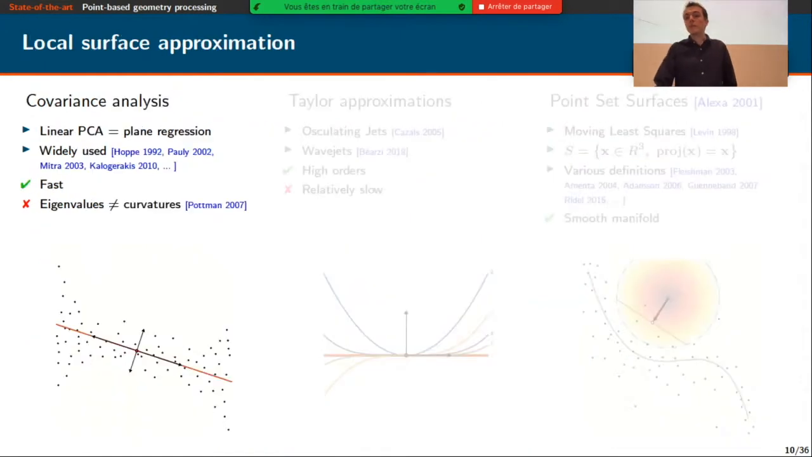Now to estimate a surface from scattered points, there are also mainly three different approaches. The covariance analysis is a widely used method. It's a linear principal component analysis that fits a plane to the points. And the eigenvalues of the PCA are usually used as a shape descriptor. So it's a very fast method. But it has been shown by Helmut Pottmann and his colleagues that the eigenvalues are asymptotically not related to any properties of the surface like curvatures.